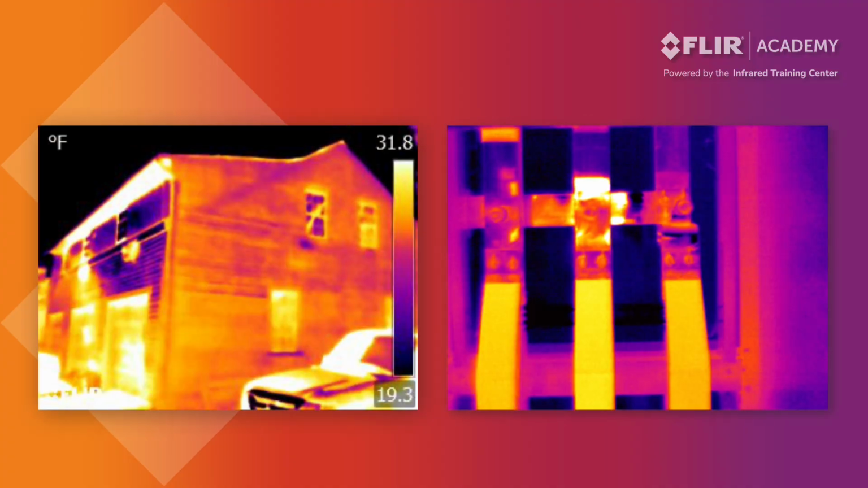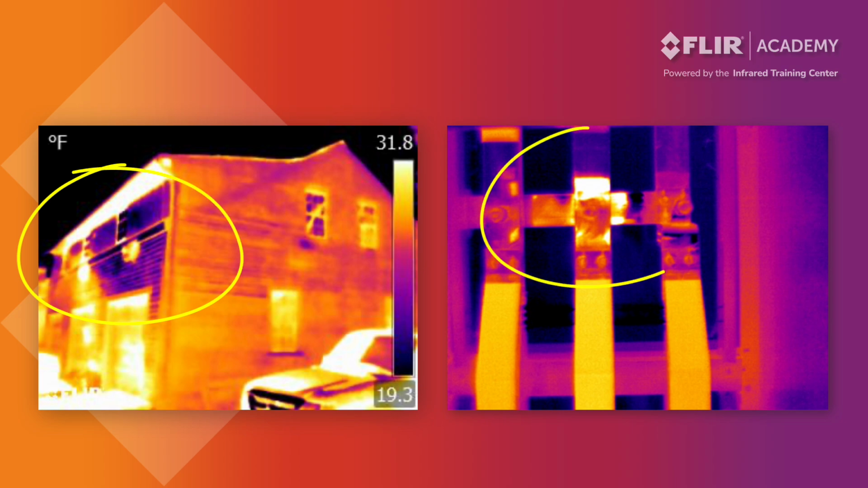Here are two examples that demonstrate why training is critical. The side of this house really isn't cold, and this electrical equipment isn't hot. It's only with certification training that you'll understand what's happening here and what you can do about it.